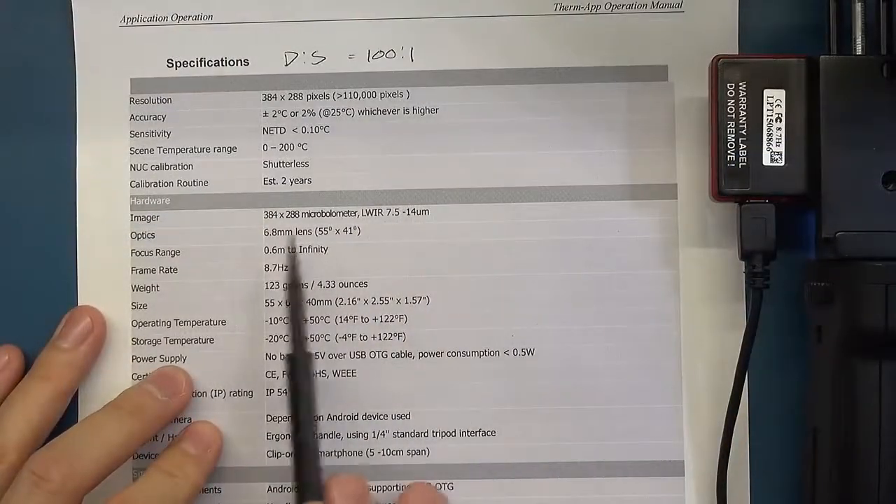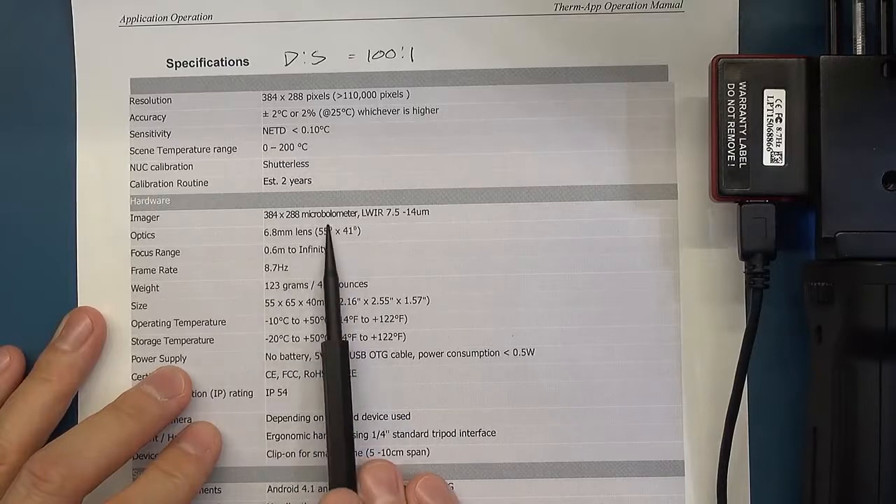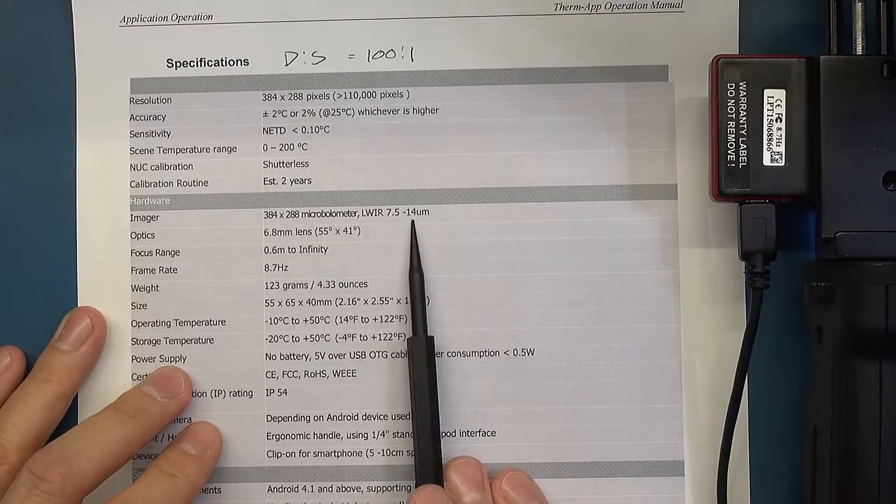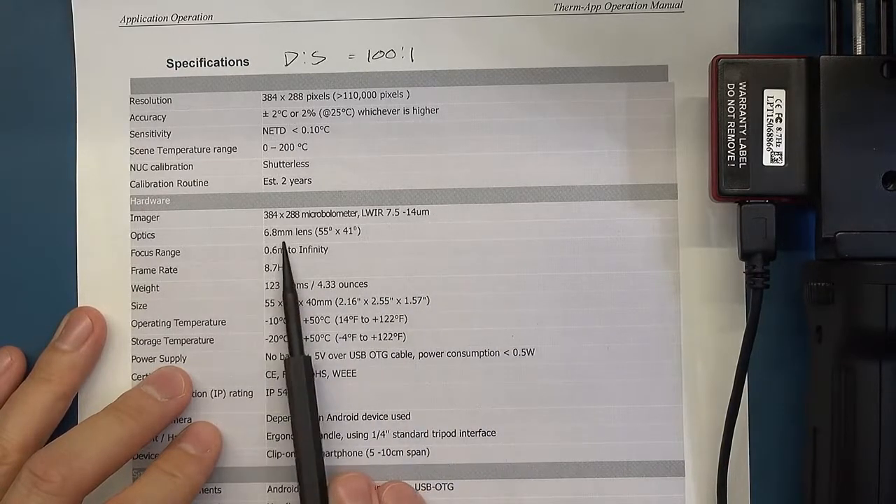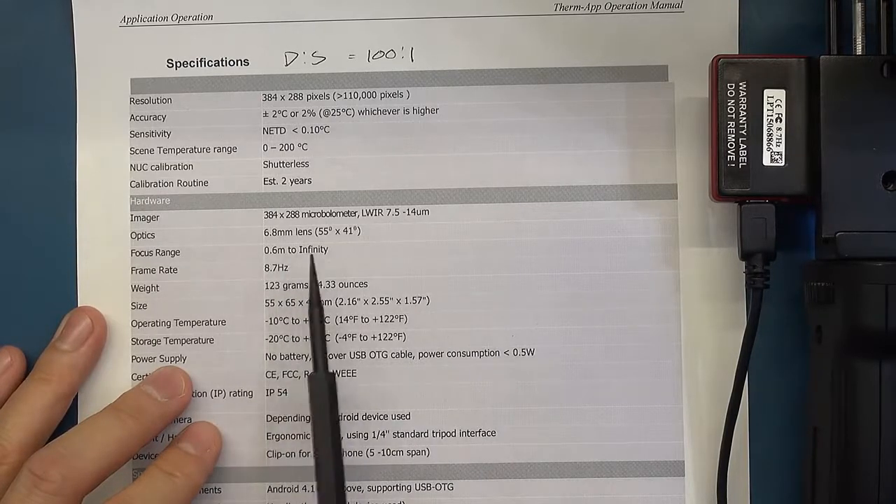So just before we fire it up, I just wanted to highlight that it's a 384 by 288 microbolometer. It's a long wave IR, so that's 7.5 to 14 microns is the wavelength. And then you've got the 6.8 millimeter lens, which is interchangeable. The focus range is 0.6 meter to infinity.